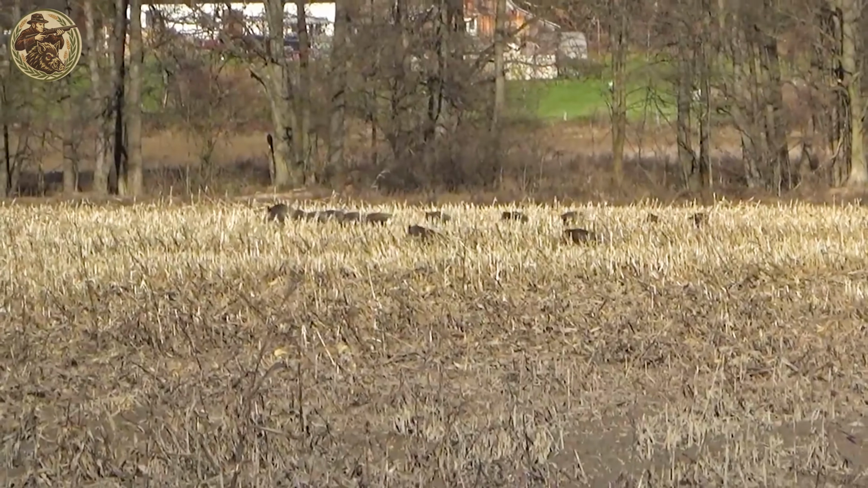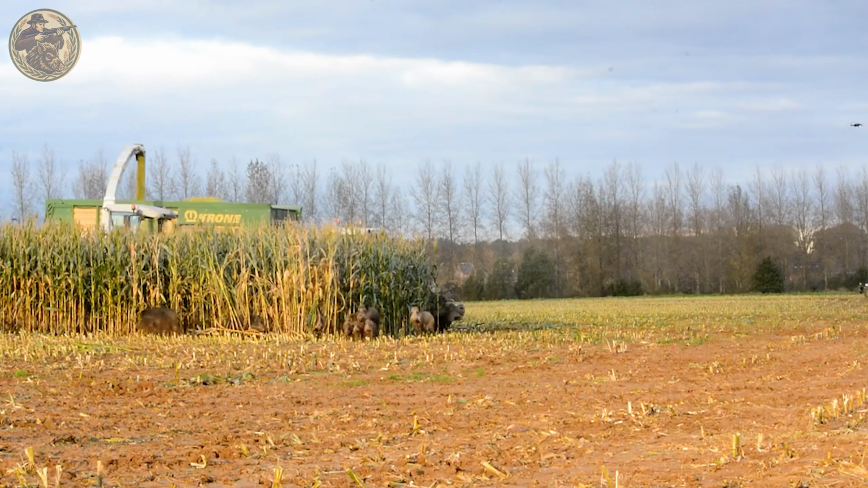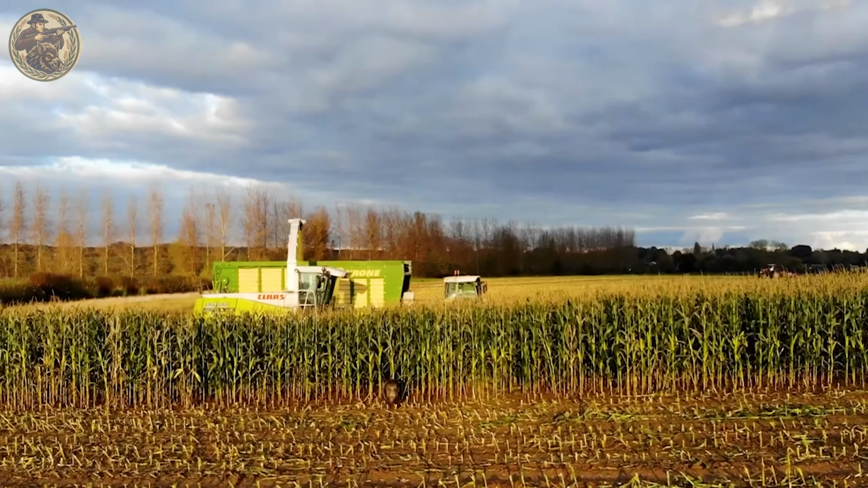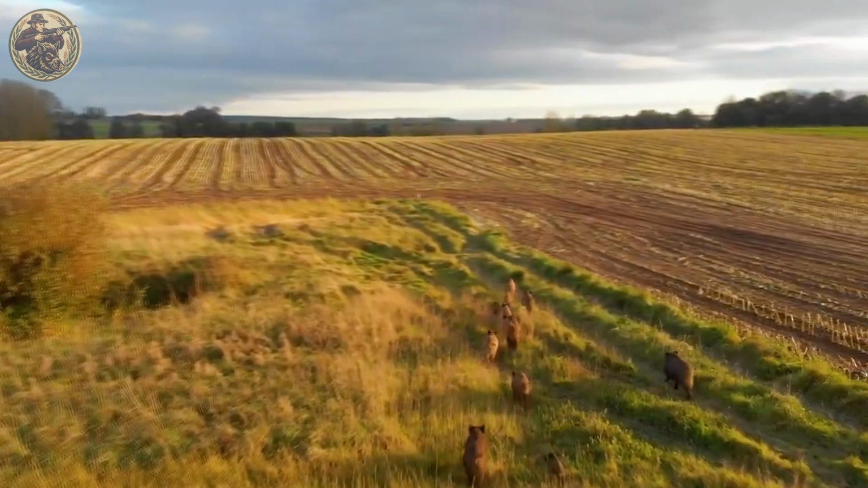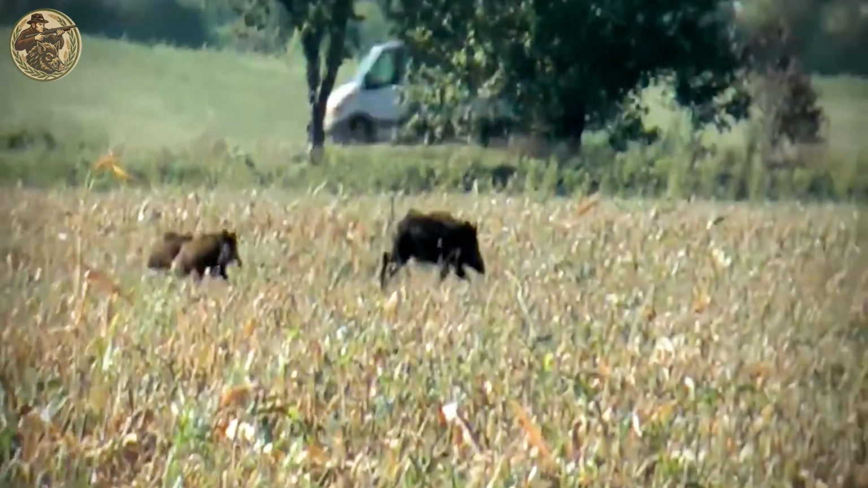The battle never ends. Last fall, Texas farmers faced a relentless siege, feral hogs tearing through cornfields and pastures like a living storm. With senses sharp enough to sniff out food from 15 miles away, they devoured crops, crushed seedlings, and carved chaos into the land.